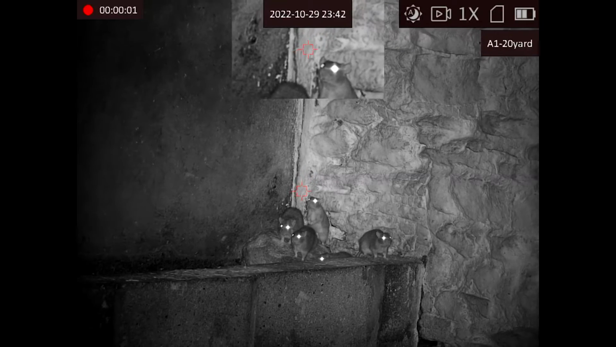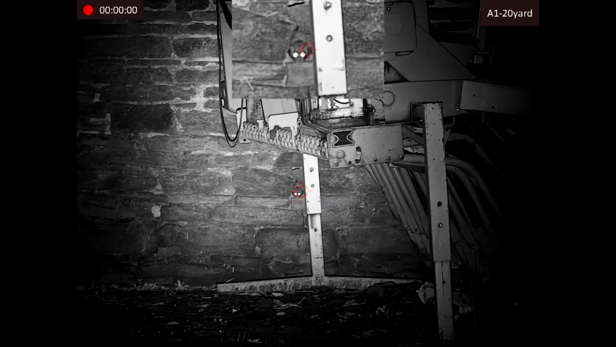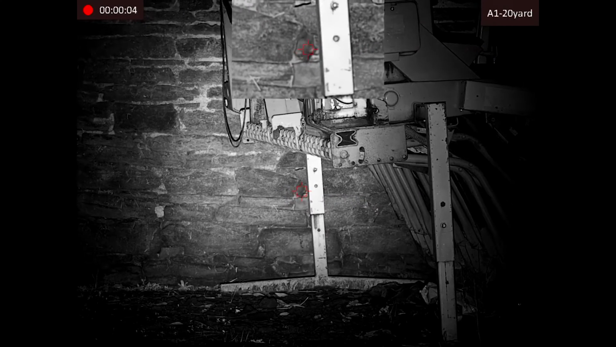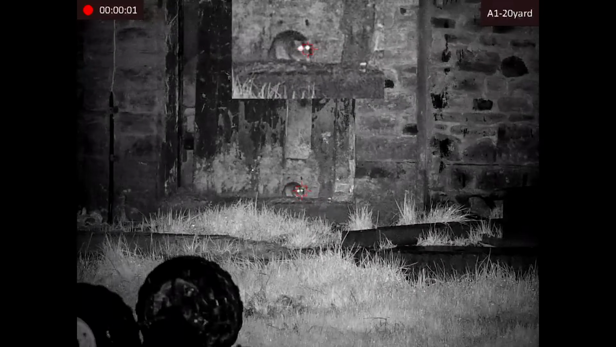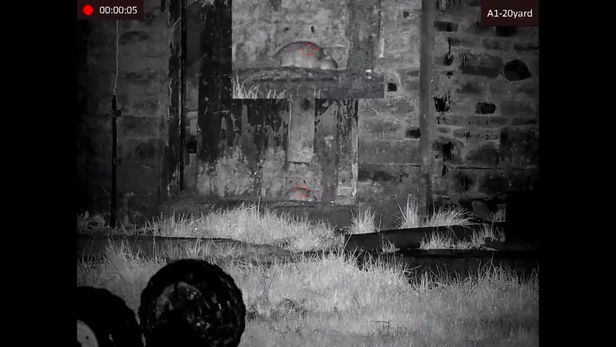Alright then, just to finish up with the footage I took the other night. So that was the first outing with the HikMicro Cheetah. I had it in the configuration of a dedicated rifle scope, on a rail that you can get, a Picatinny rail put on my air rifle with the eyepiece. So that's one of the configurations you can have it in. Shot about 30 or 40 rats, picked up about 21.